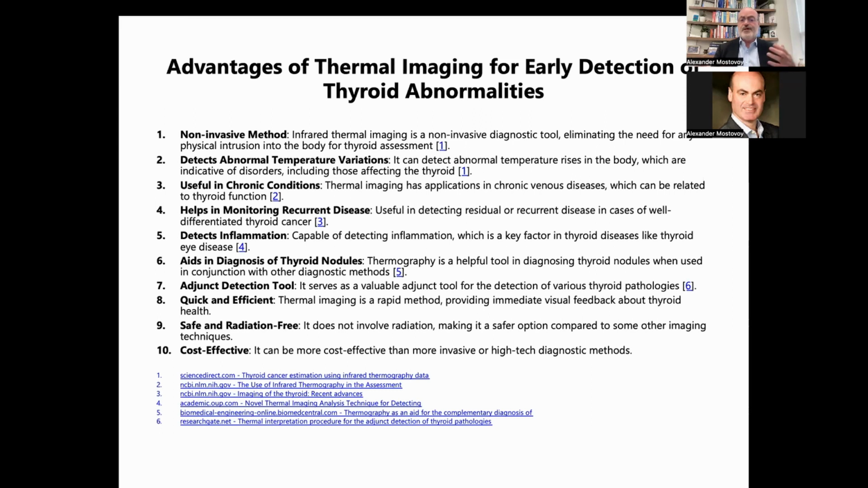Temperature will give us a clue as to what's going on. It's useful in chronic conditions, venous diseases, as I mentioned, thyroid, and it helps in monitoring recurrent disease. It will also help you in monitoring treatment. It will detect inflammation naturally. It will definitely aid in diagnosis.